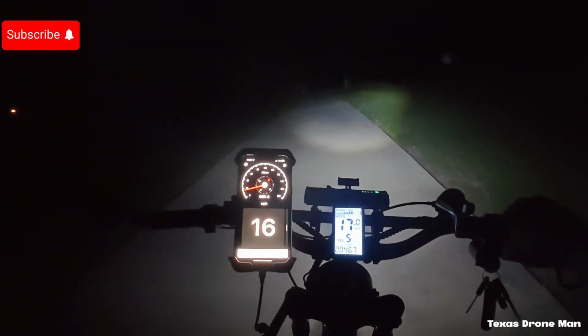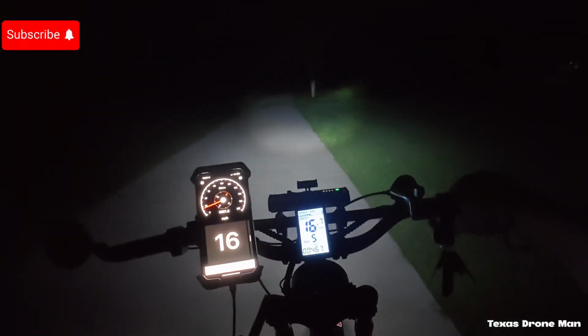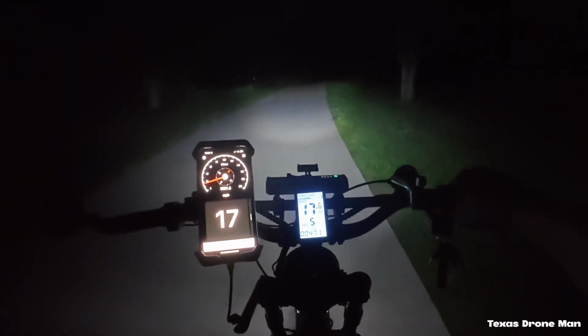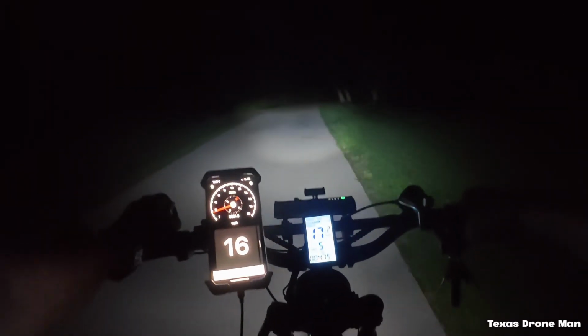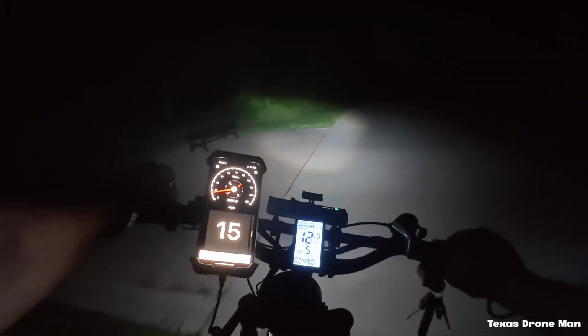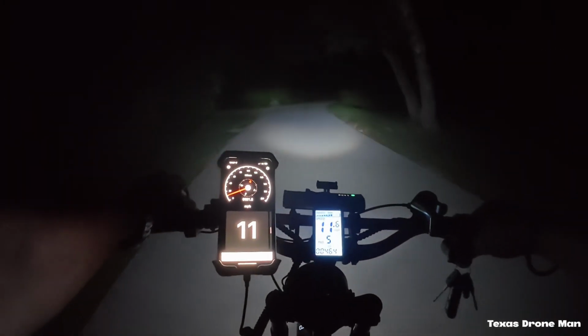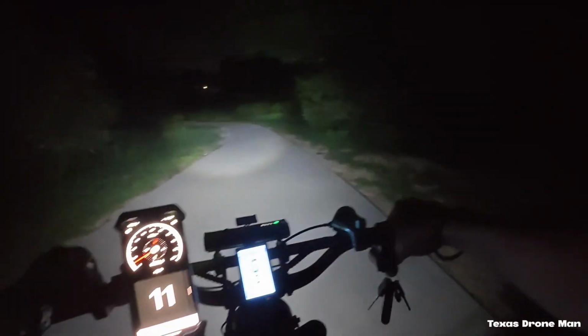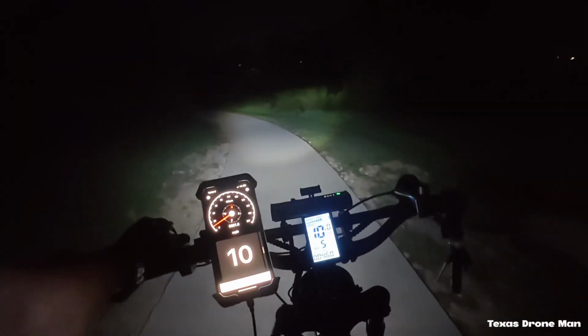100 degrees already. I got a bad feeling it's going to be a horrible summer. It's going to be scalding hot. What is this? Nope. It's just a bench. See, that goes up. What is this? I don't understand this. What am I doing?